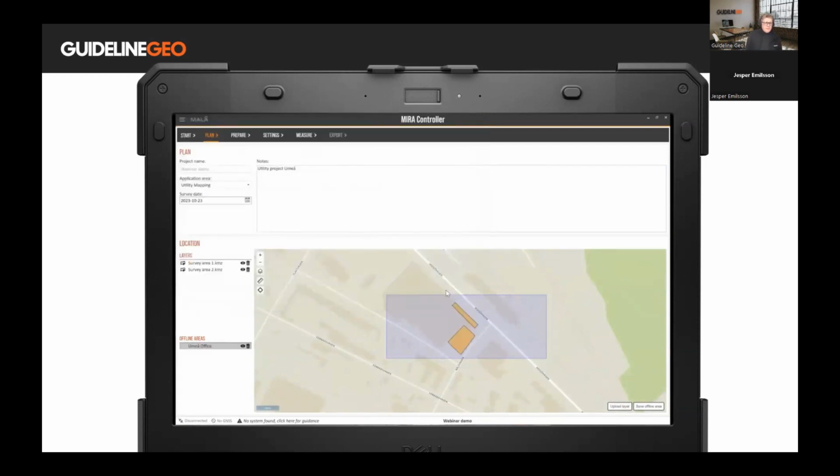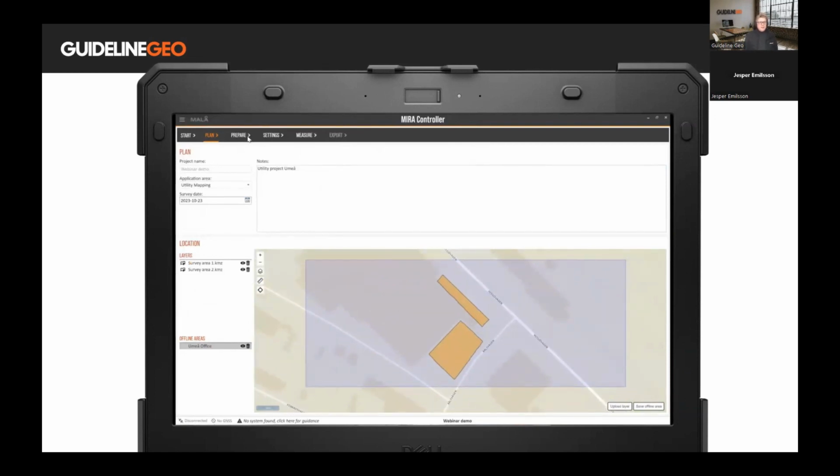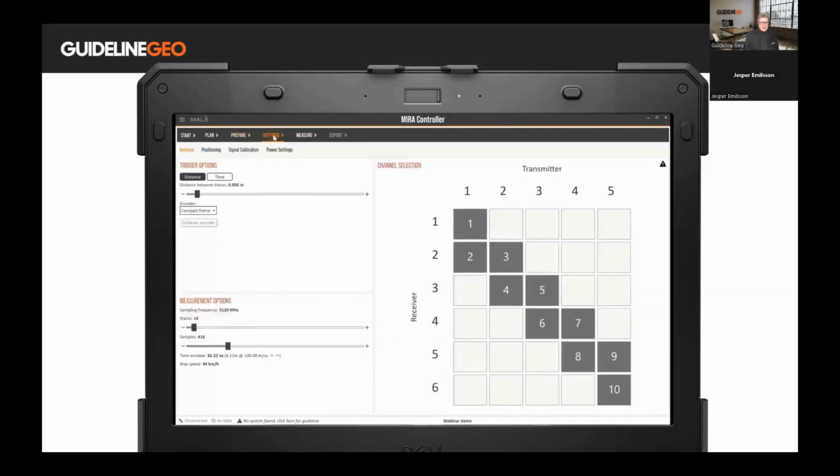You can open the KML and KMZ files and have them overlain on your map, and then move on to the prepare stage, where you can define, again, make sure that the application is right. You're using this system, using this positioning system, and this carrier solution. And that input from you will provide us with information to recommend settings for the specific data collection project that you are about to do. But as you can see, you can also tweak these settings if there are things that you would like to change.